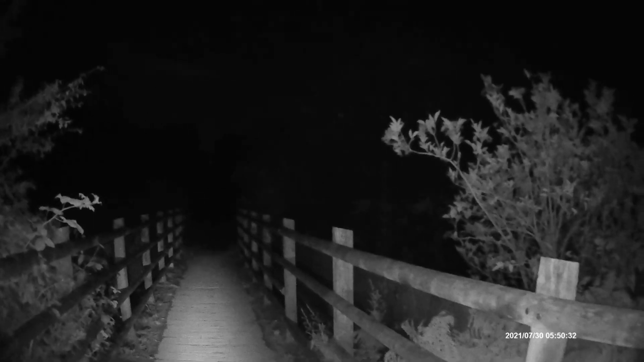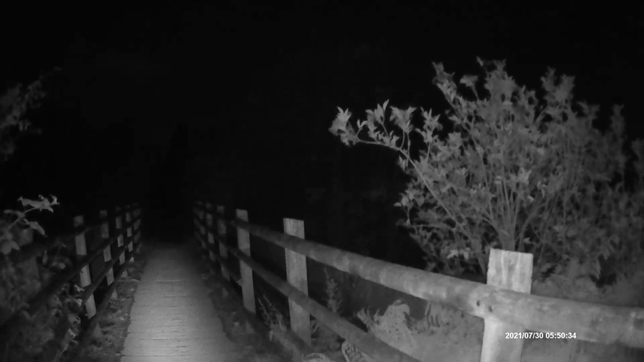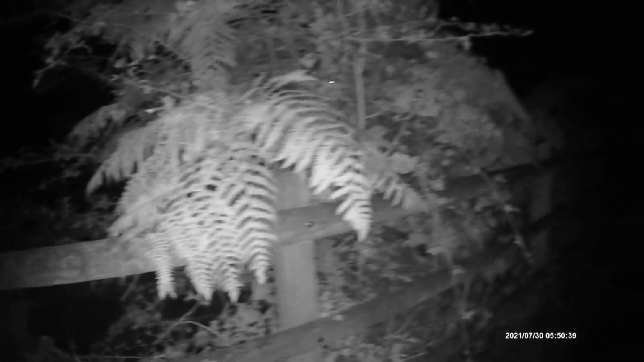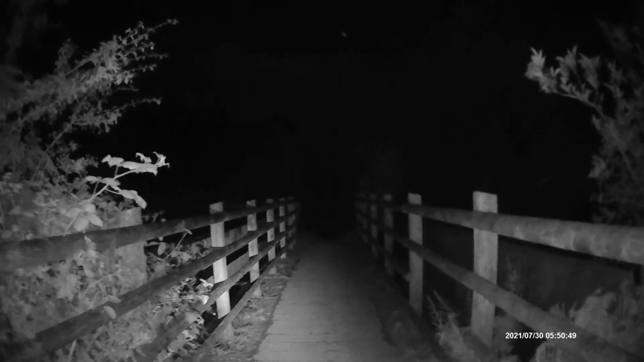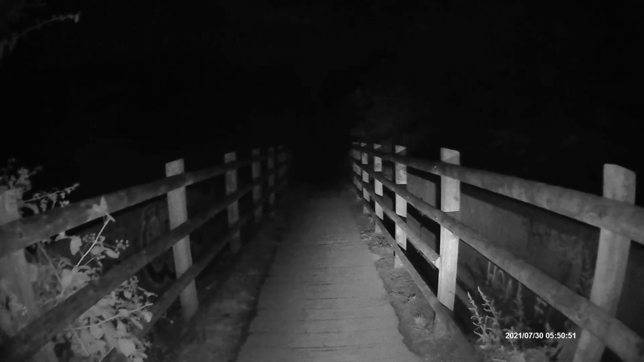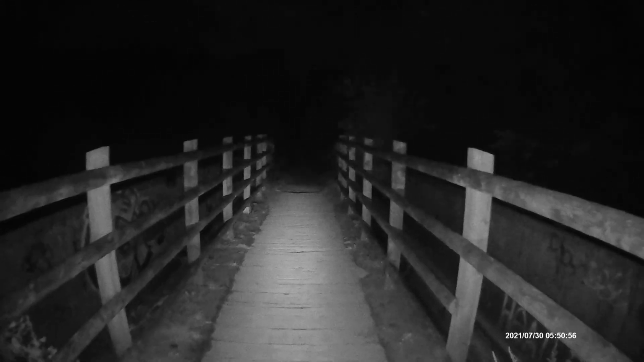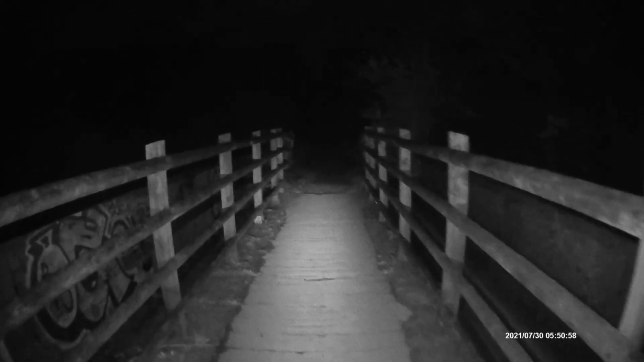Lots of trees, as I mentioned, below this bridge and to the side of the bridge. Obviously when I turn around here I haven't got the bike light facing this way. It's a bit awkward. So I can only have the light to help the camera out when I'm facing the same direction as the bike, but I can't really turn around so easy on the bridge. See, there's the metal part of the bridge here, beyond the wooden fence here.